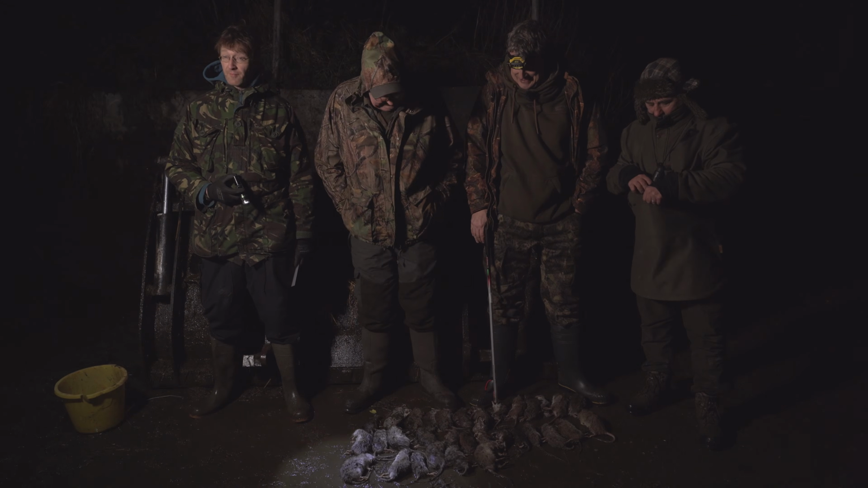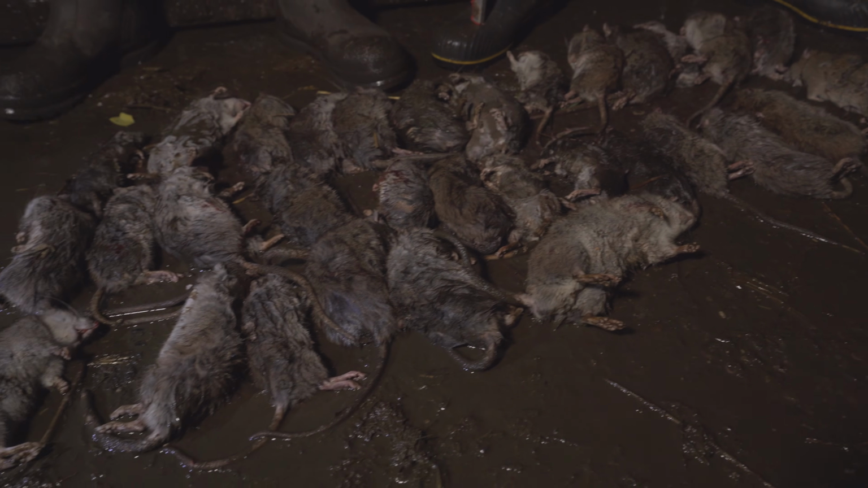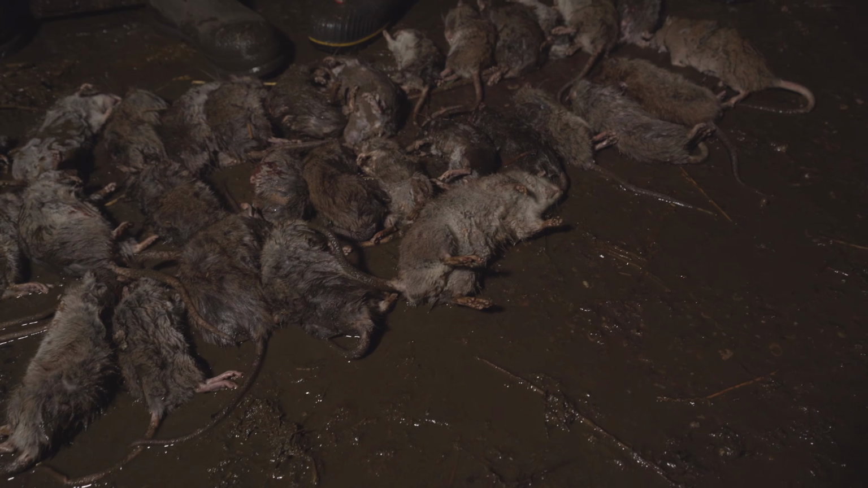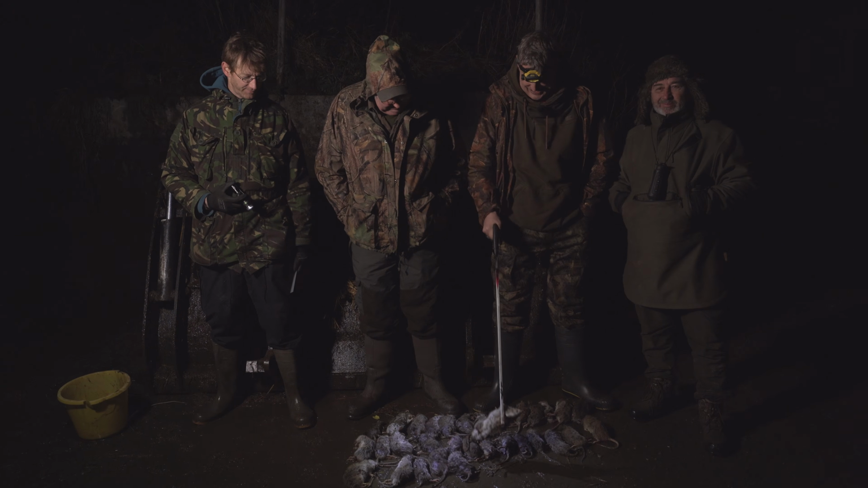Right, we've had a very productive couple of hours. There's 30 odd down there. There's probably about another 15 left to pick up. Some of them are the size of guinea pigs. They're absolutely huge, aren't they? Look at them. Look at the size of that. There is not a skinny rat on this place. They're massive. That is what you call a decent sized rat.